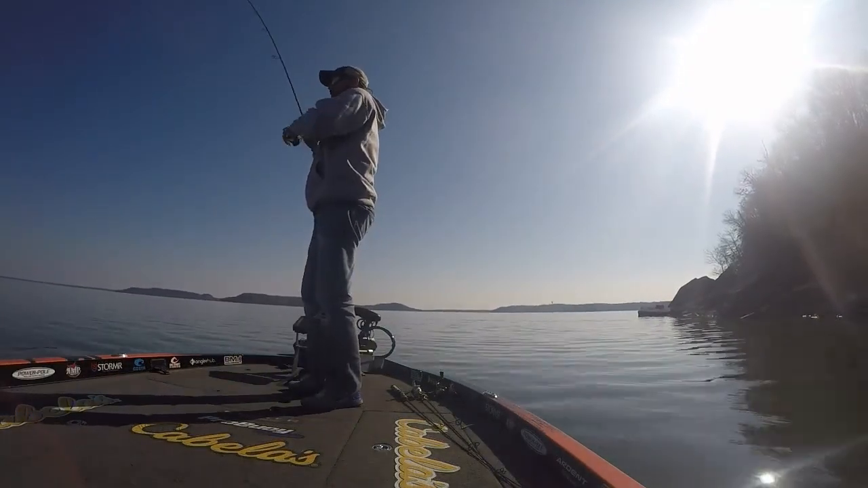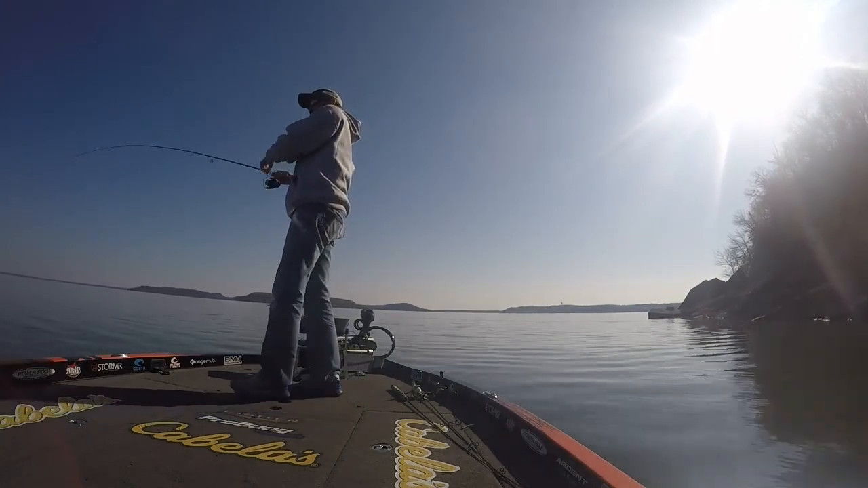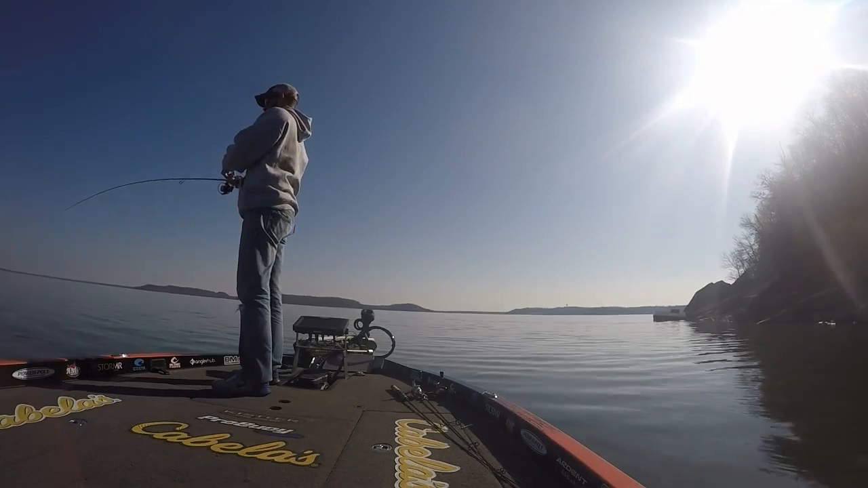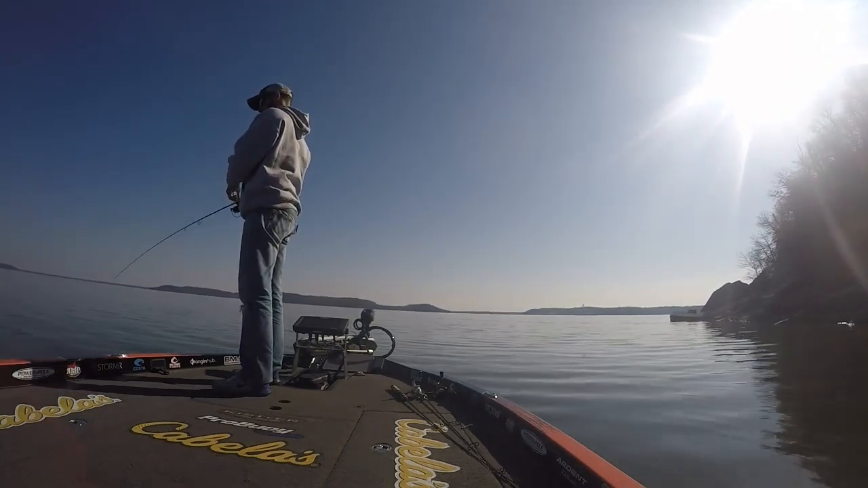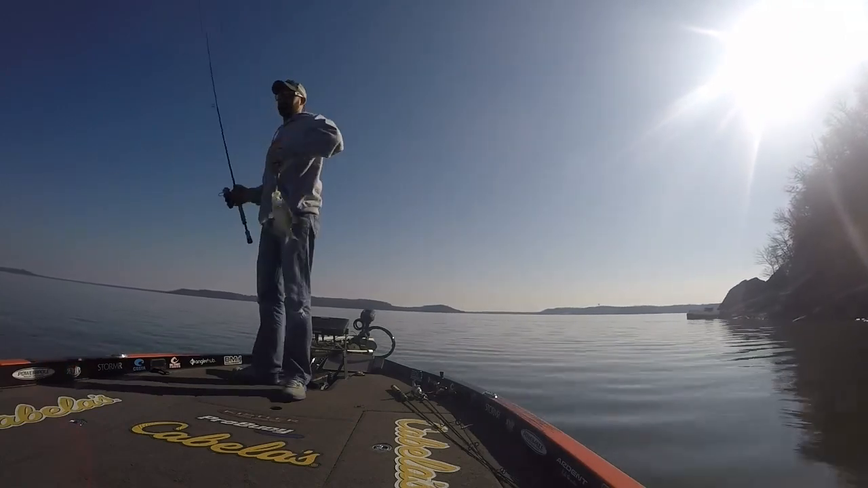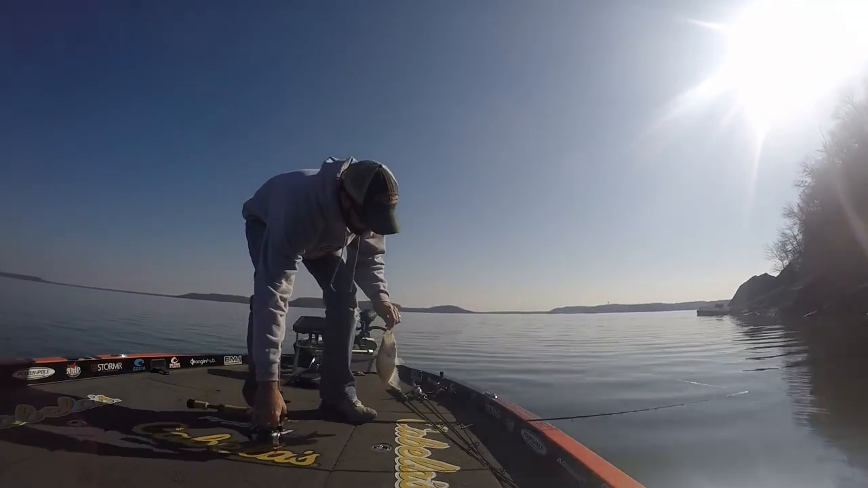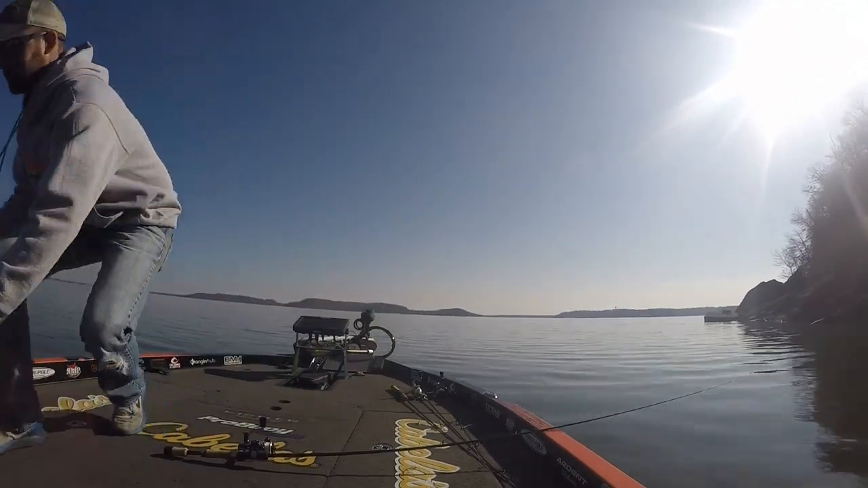Big one. I don't even think I've got it that time. Sand bass. Never mind. It's a sand bass. What in the world? That was very weird. Measure that one.